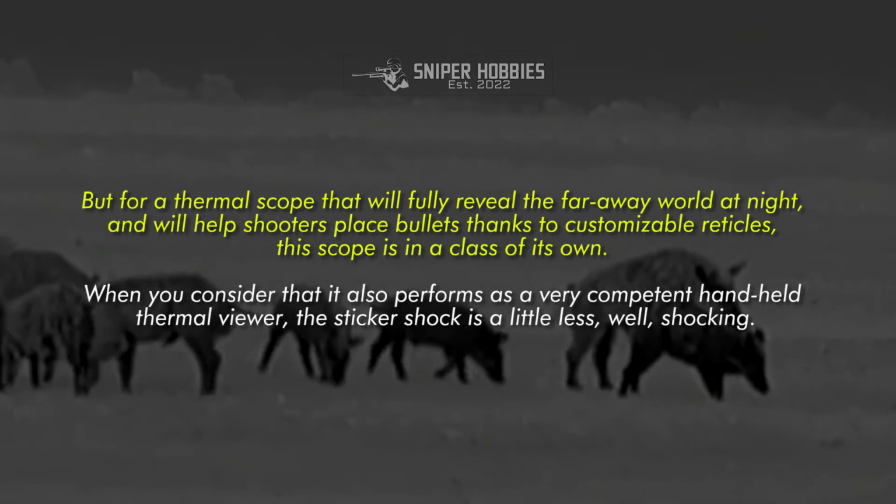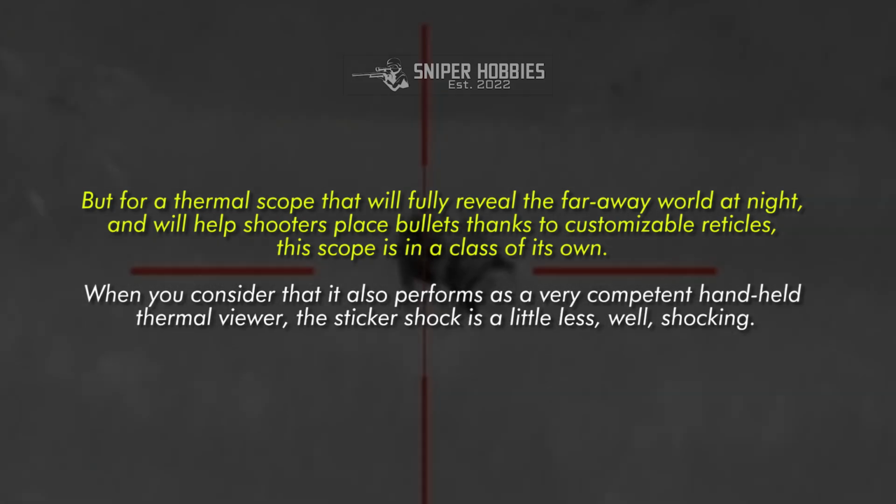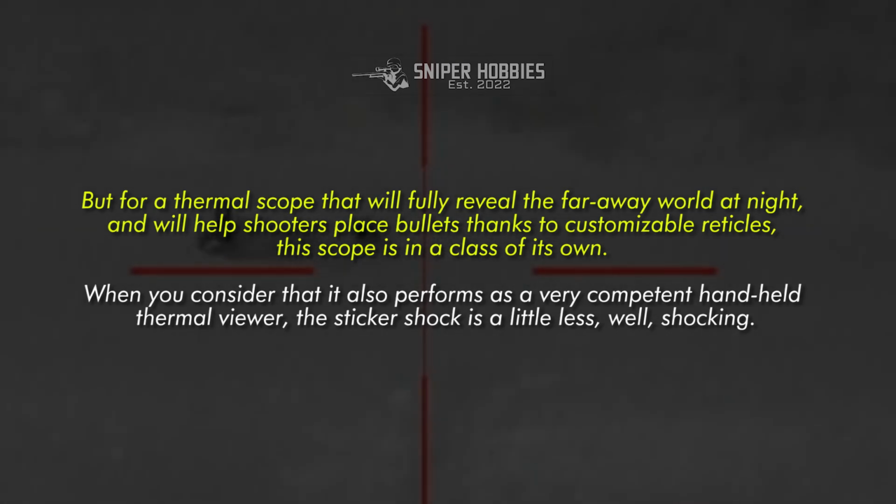unit. But for a thermal scope that will fully reveal the faraway world at night, and will help shooters place bullets thanks to customizable reticles, this scope is in a class of its own. When you consider that it also performs as a very competent handheld thermal viewer, the sticker shock is a little less, well, shocking.